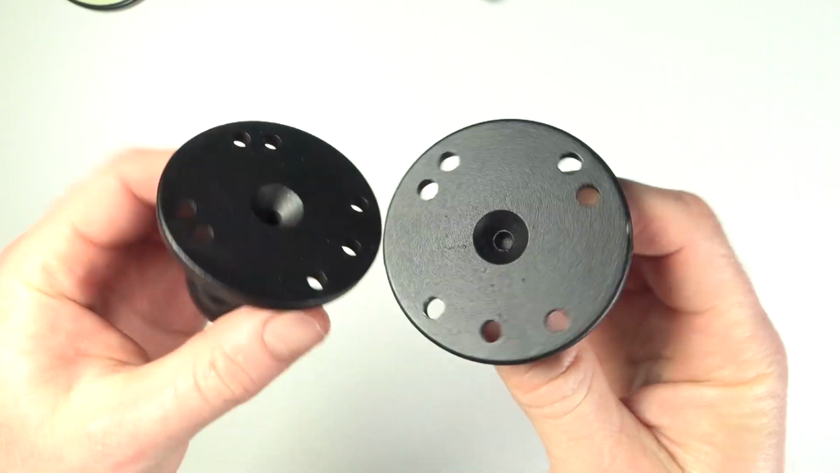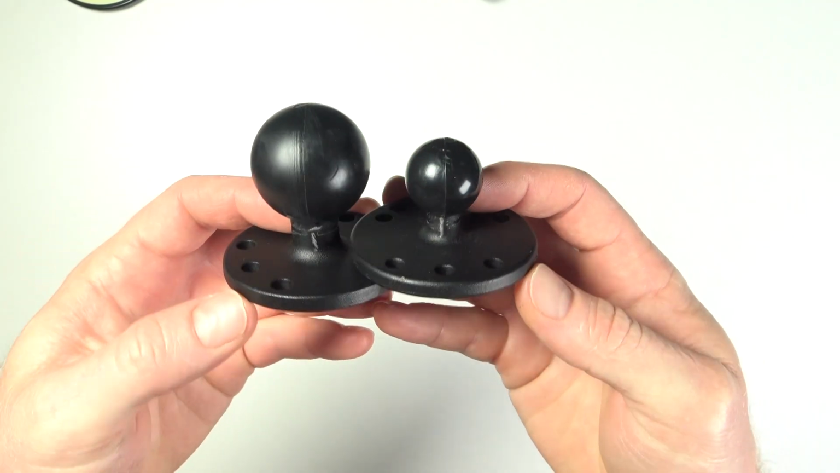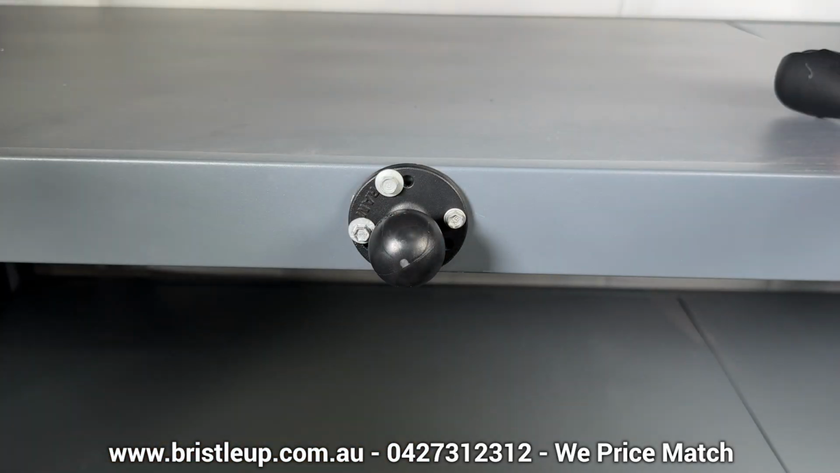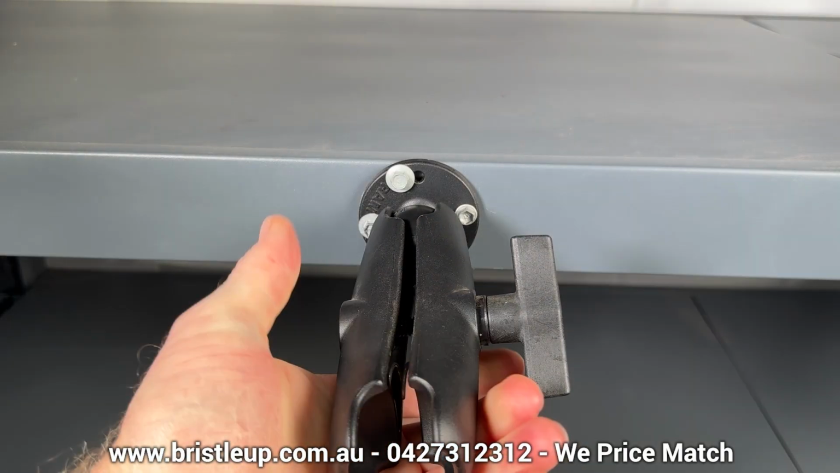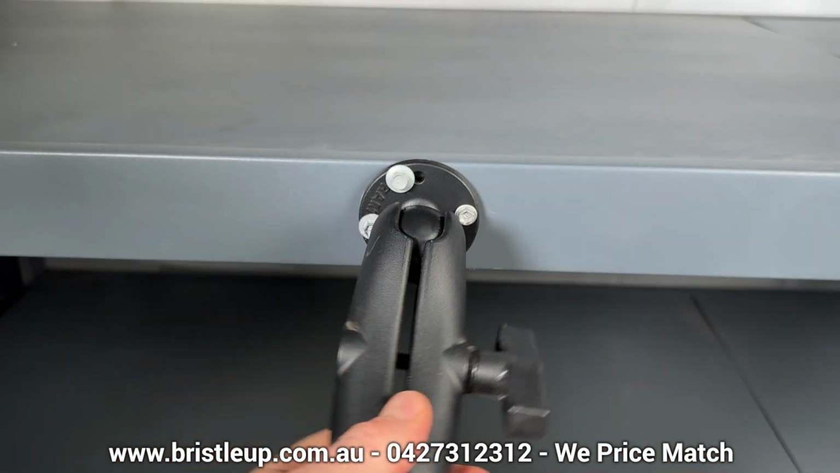You can also screw down the RAM mounts using the round base that comes with the B-size or C-size balls. They have 7 holes to choose from, and this method works quite well in buggies, ATVs, and even in your ute. Some people use this method to screw to the vehicle frame near the rear vision mirror in some vehicles.